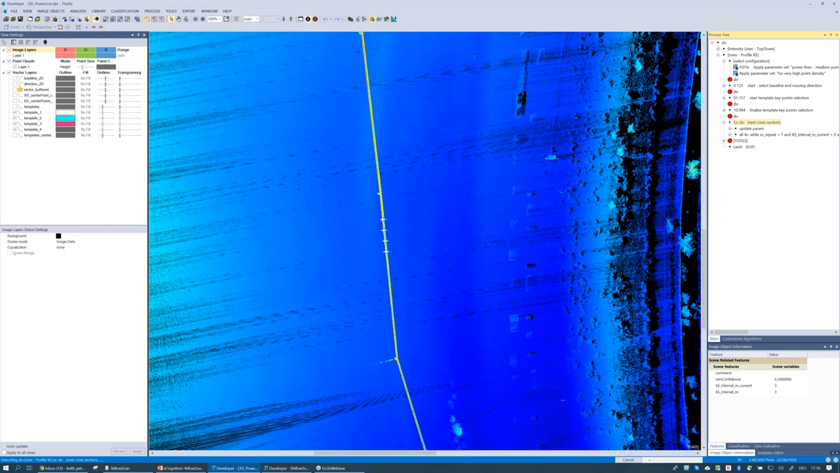Turn off the points themselves. And we will now come in, again, using our 3D tool here. Just take this section of line where we let this run. And we'll take a look at these lines now in 3D.